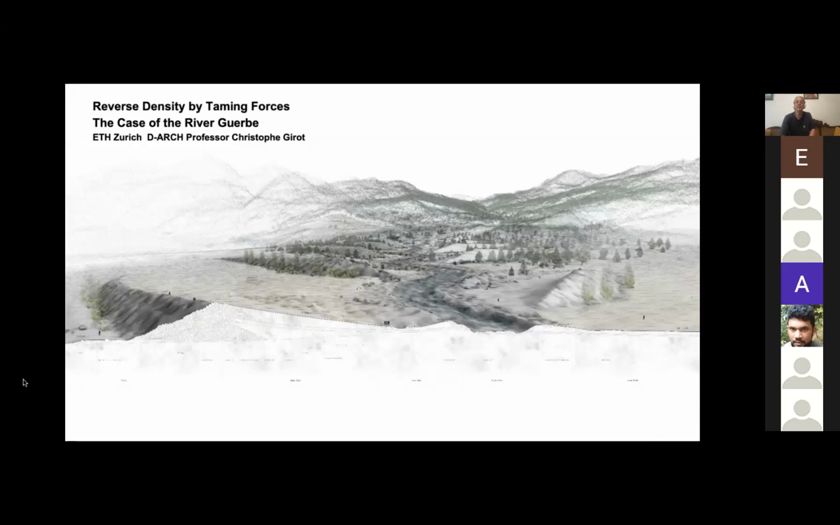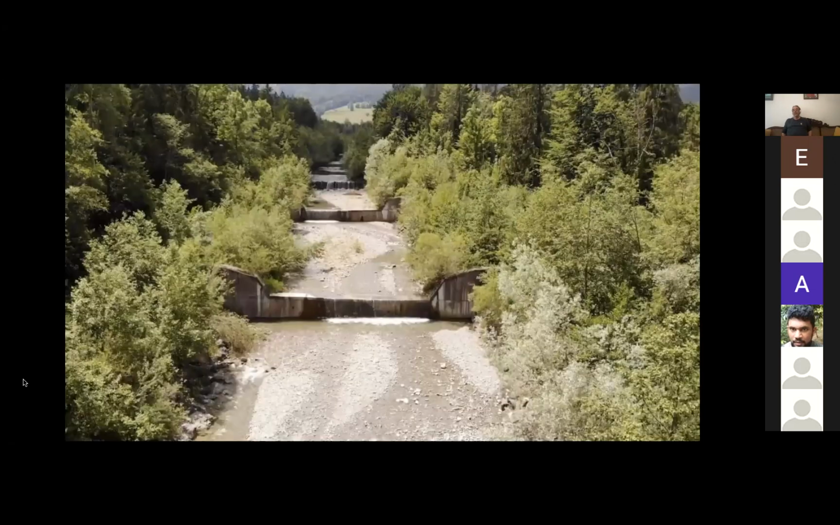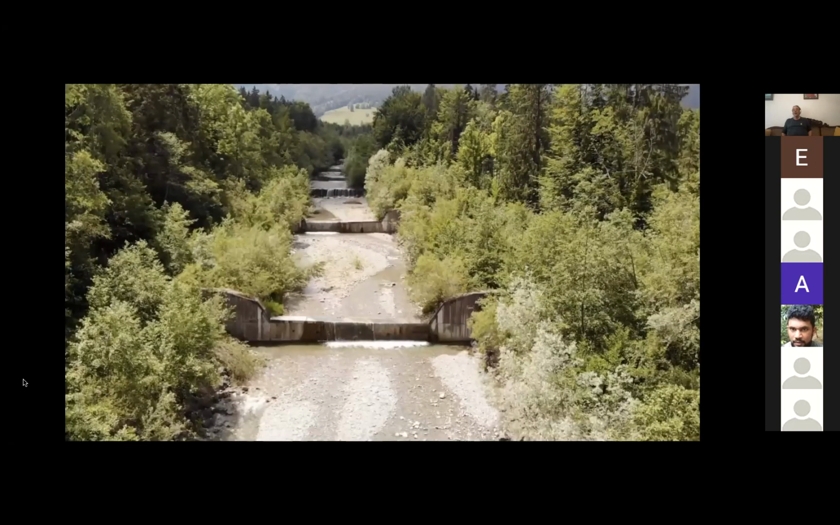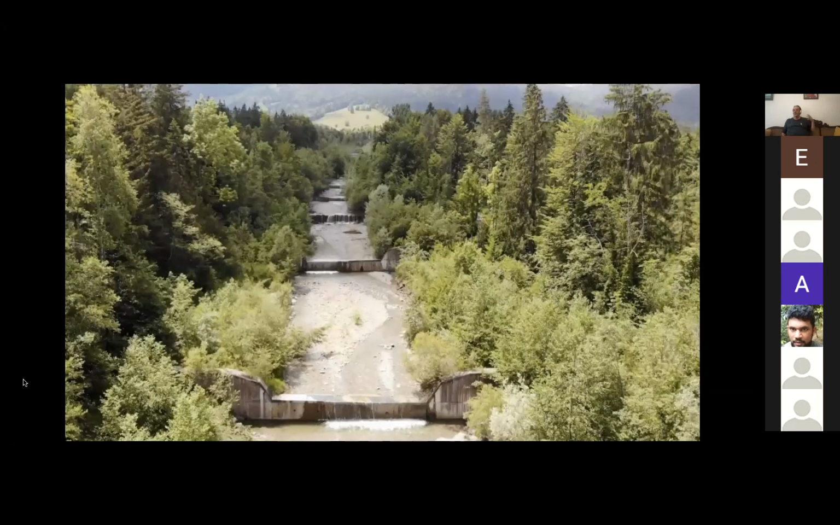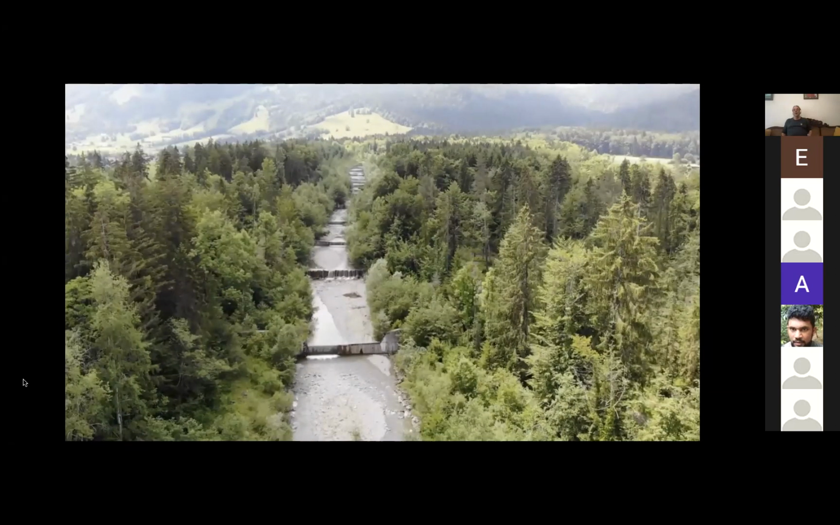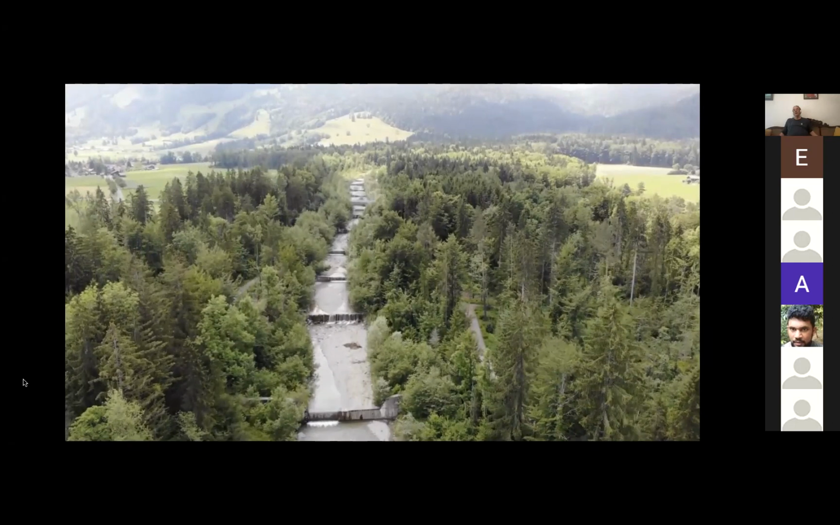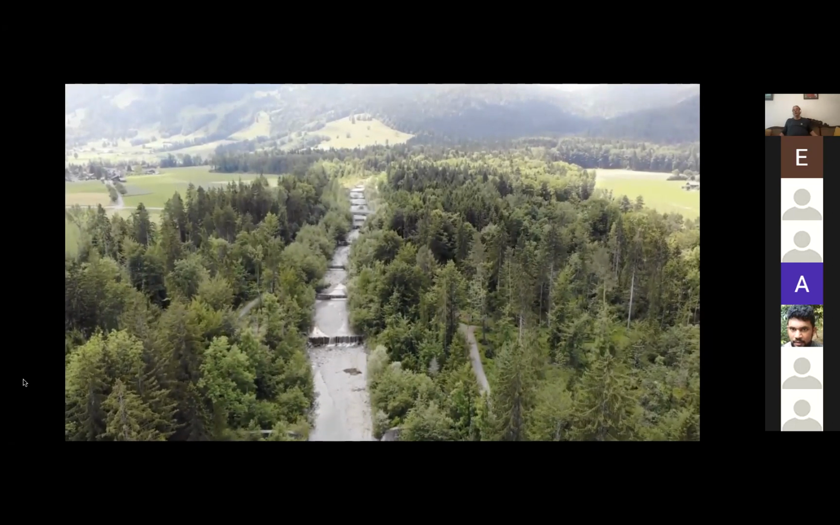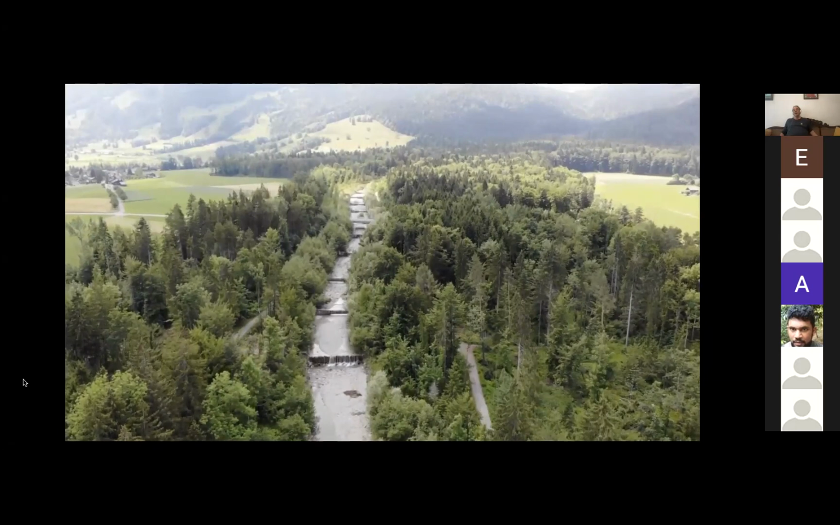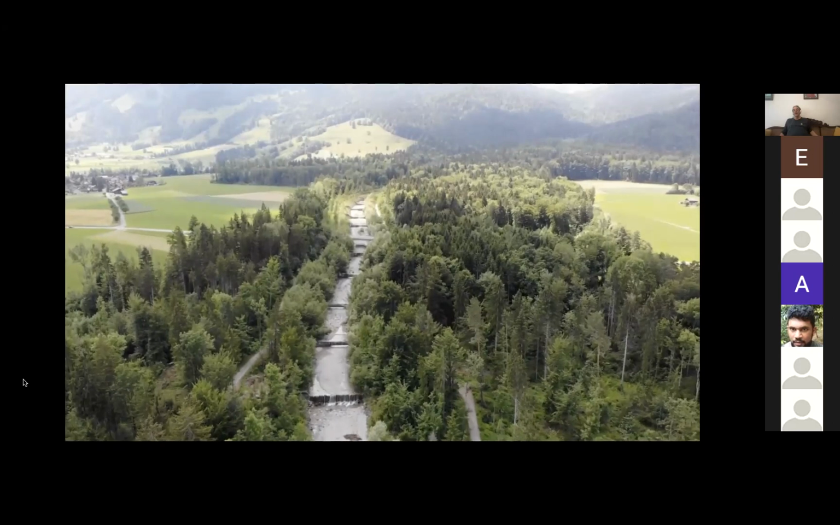So this was the final studio that we did, the case of the River Guerbe behind Bern. The Guerbe is a classical case of a debris flow river. It has 120 concrete steps built since the 19th century, first wood steps, then stone steps, and then concrete steps, all the way up to prevent catastrophes in the neighboring villages. The concrete has not worked so far. It breaks. When you see the events, you realize that they actually explain a lot of things.